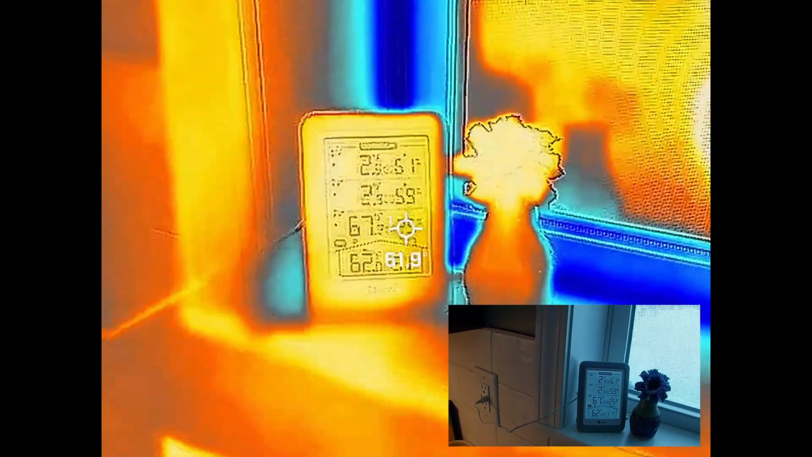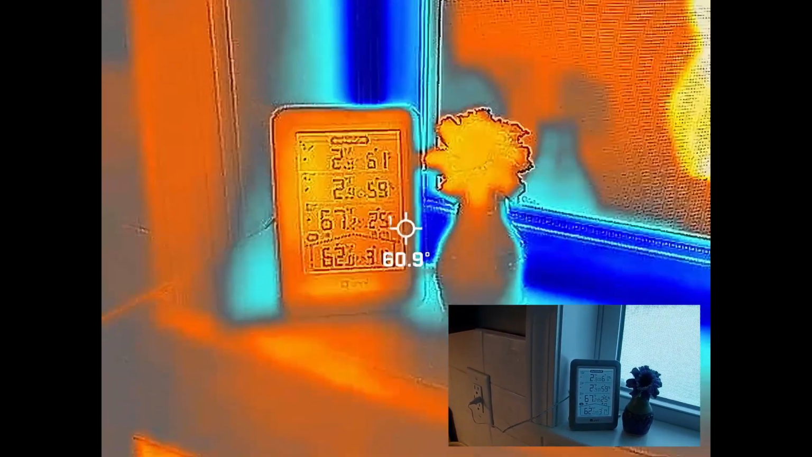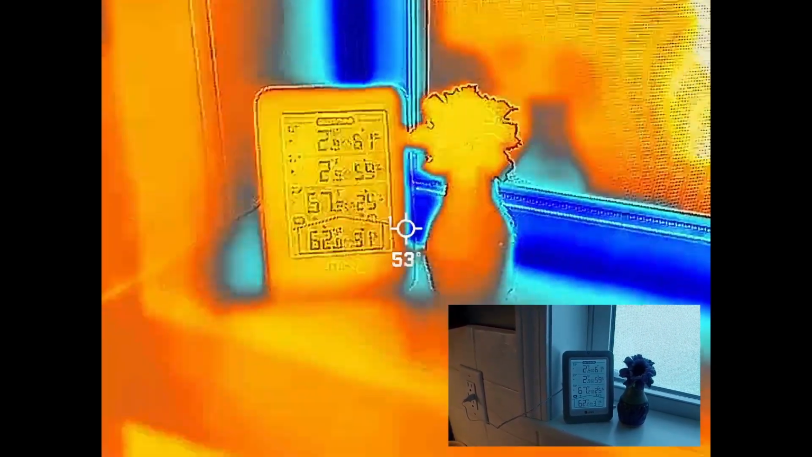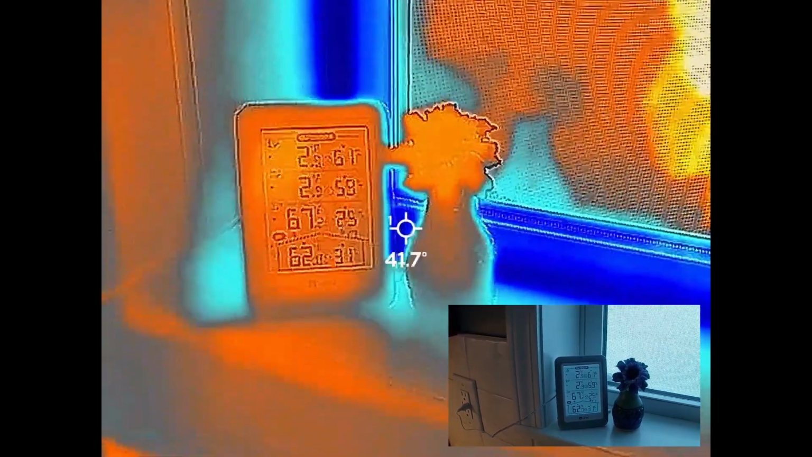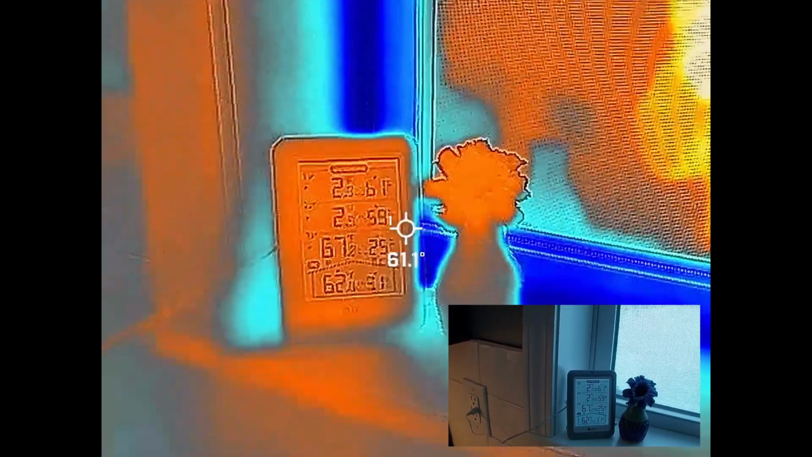All right, let's start here. Here is the thermometer outside. It is currently 3 degrees and falling. Over here by the window, it's 62 degrees inside. I think I have the thermostat set at 69. We hit a high today of 5 degrees, so I don't think it stayed for very long. Let's go look at some other things.